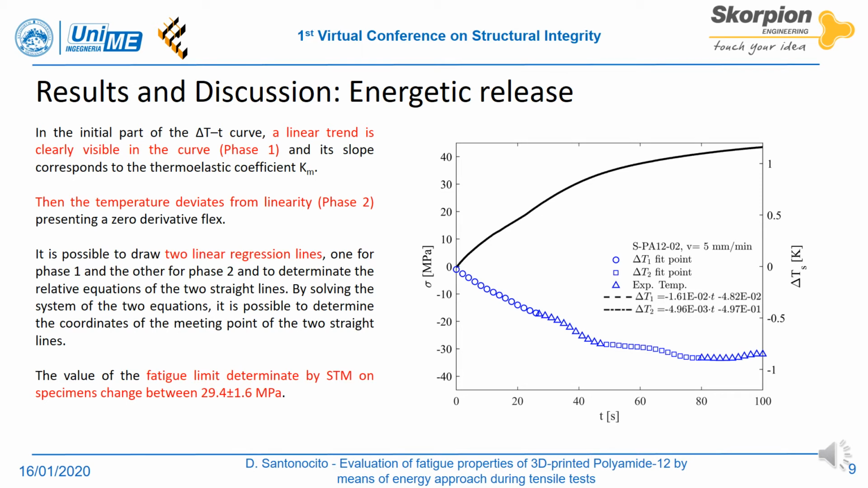During static tensile tests, the evolution of the specimen's surface temperature has been evaluated by means of an infrared camera. The applied stress is reported versus the specimen's surface temperature variation, estimated as the difference between the instantaneous temperature and the initial temperature of the surface recorded at time 0. The temperature data has been filtered with the Hampel filter, with a data span of 10% in order to reduce the outliers and highlight the thermoelastic trend.